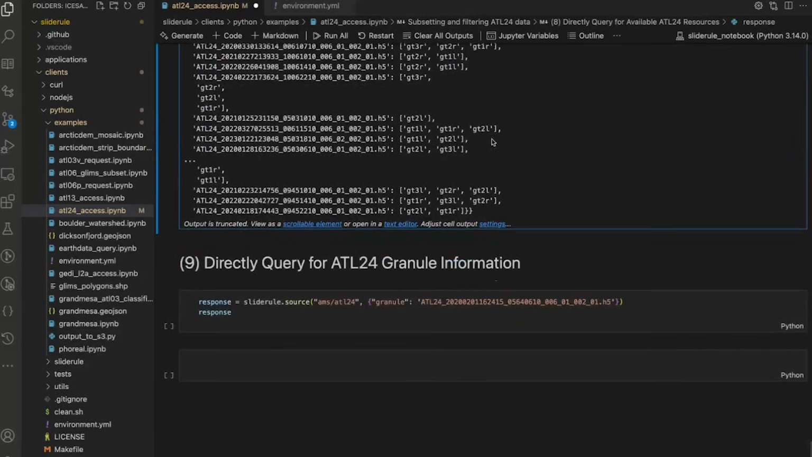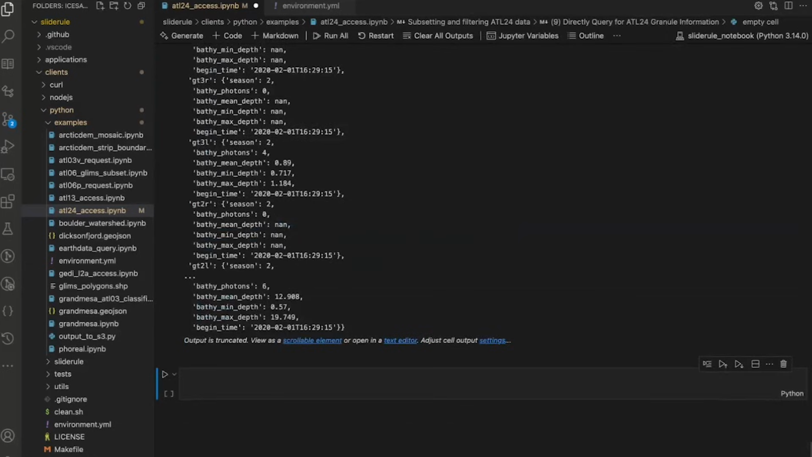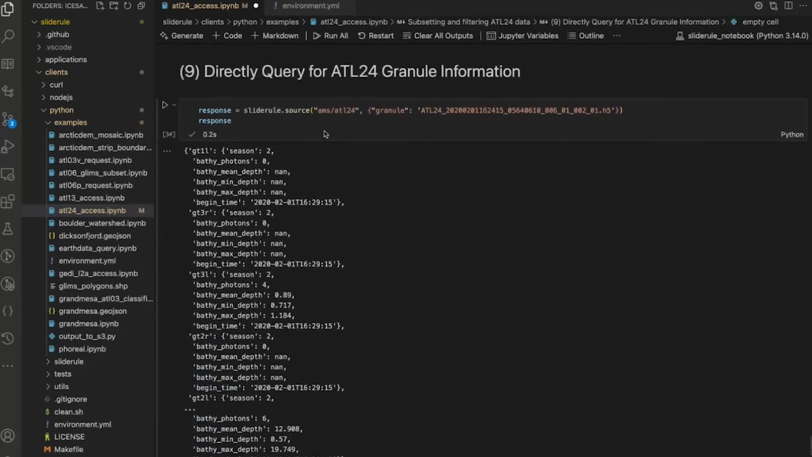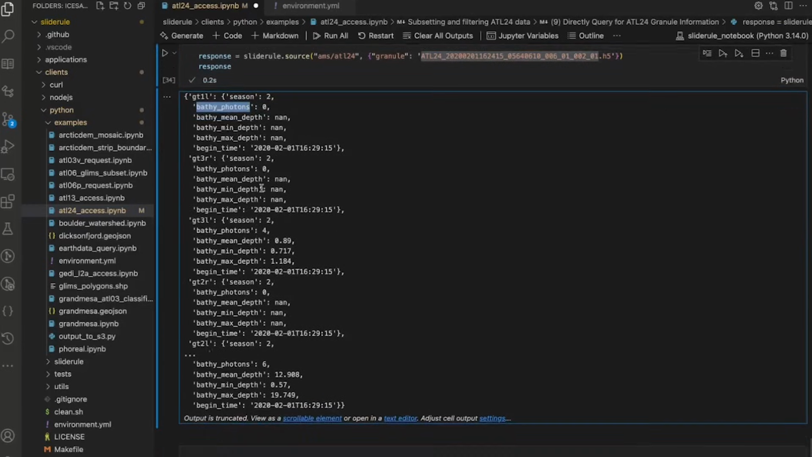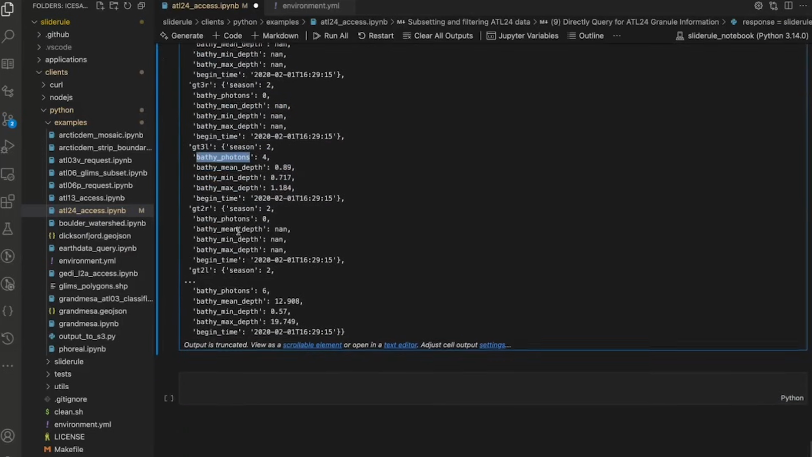And then also now, if you want more information about a granule itself, we have an API that allows you to say, give me information just about this granule. And so we'll run that. It went out very quickly. It made a request to the server. The server queried our own database and said, okay, for this granule here, it has these beams. This beam was collected in the summer. Oh, there's no bathymetry in that beam. Okay, beam 3, it was collected in the summer, had 4 photons, and this was the mean depth, min depth, and max depth for that, and so forth.